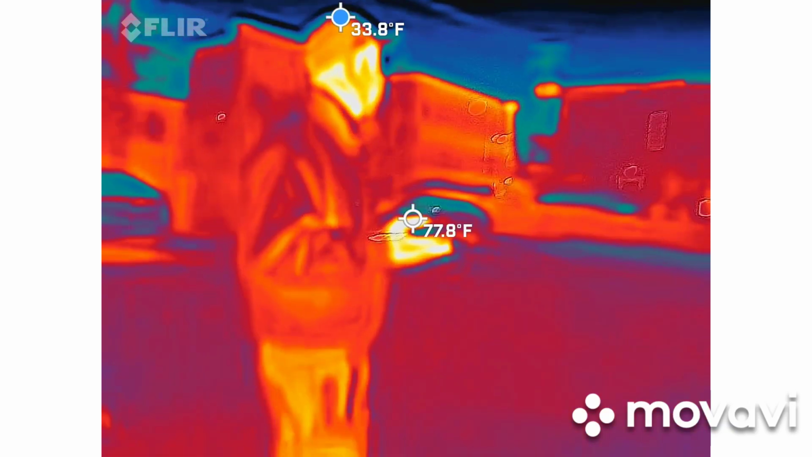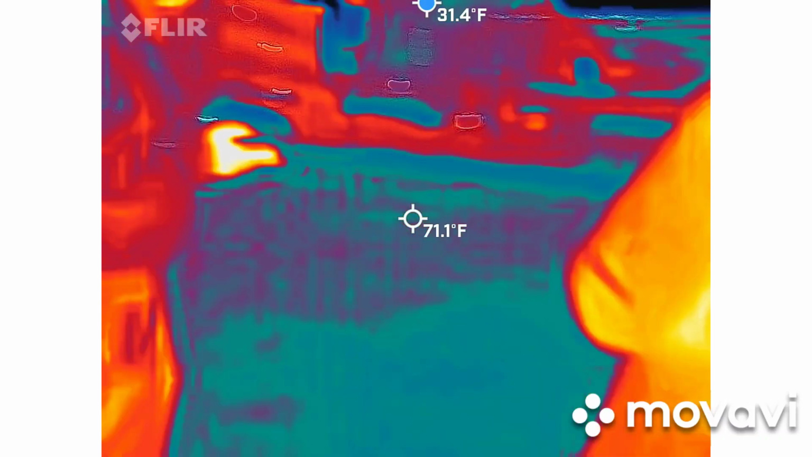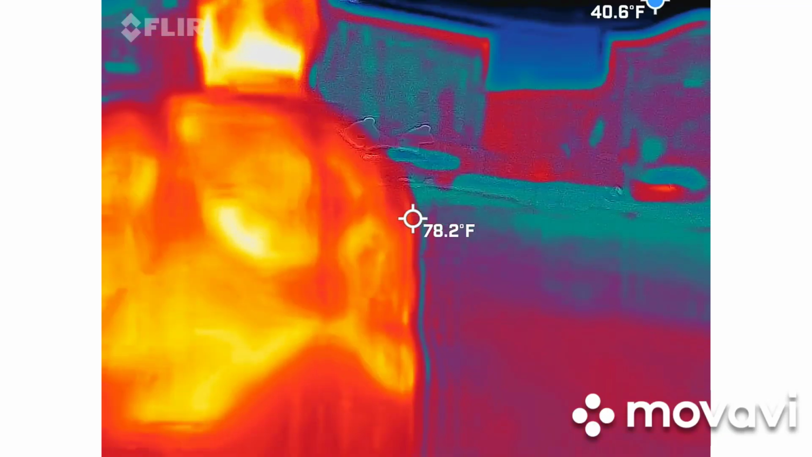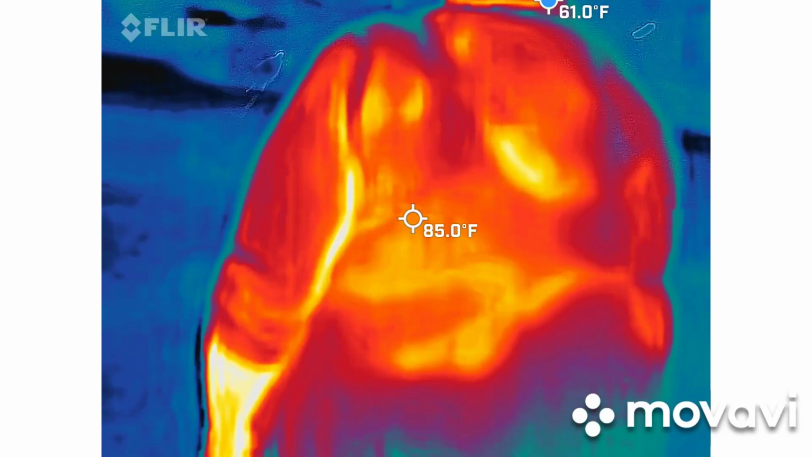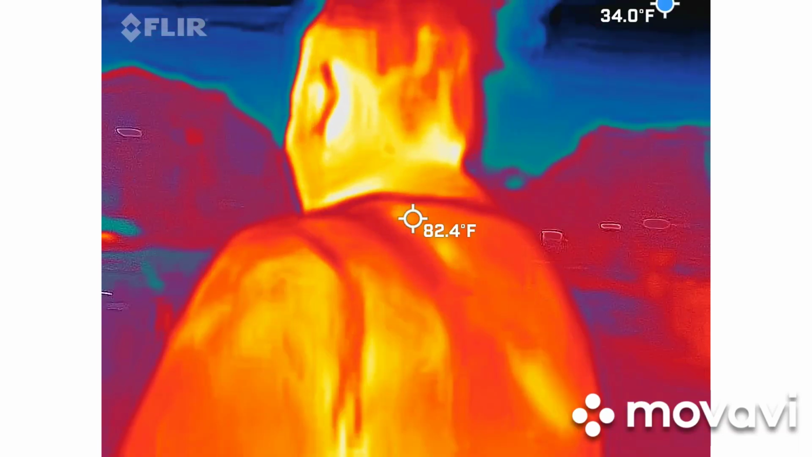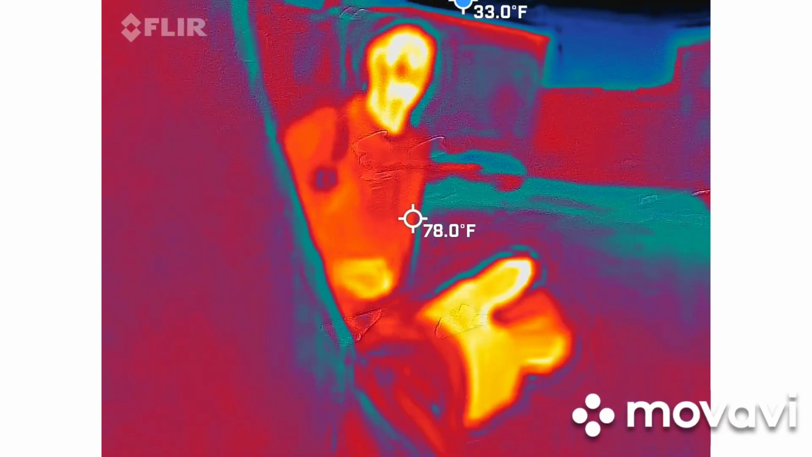You can walk around. We're going to basically follow you. You know where the hot spots are. Over here is where the... This is usually one of my best spots, just so you guys know. I get a ton of activity out of this location.